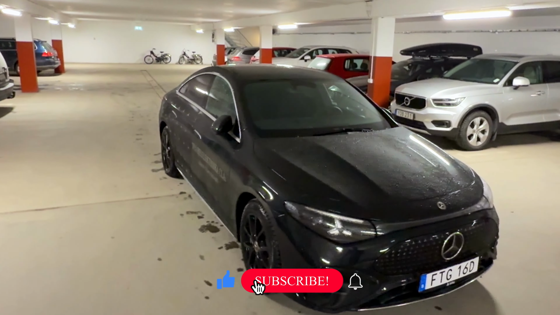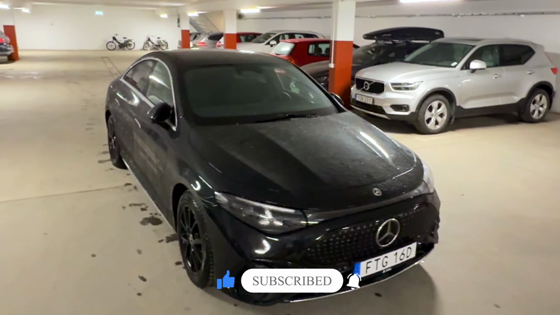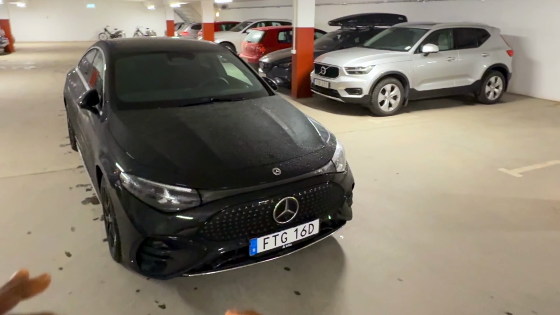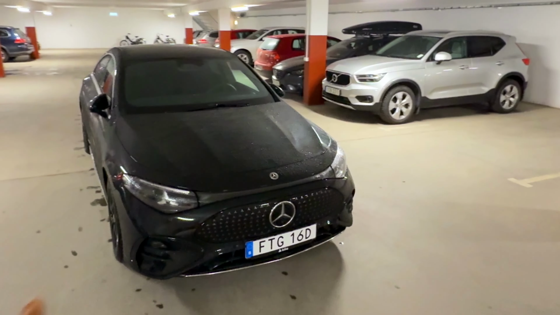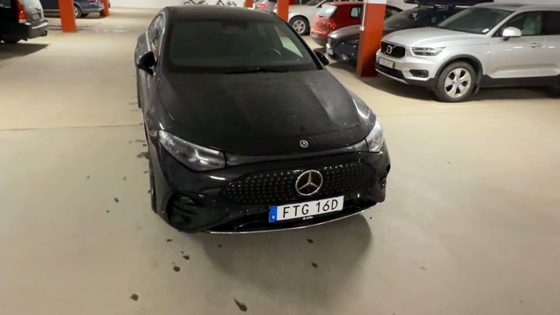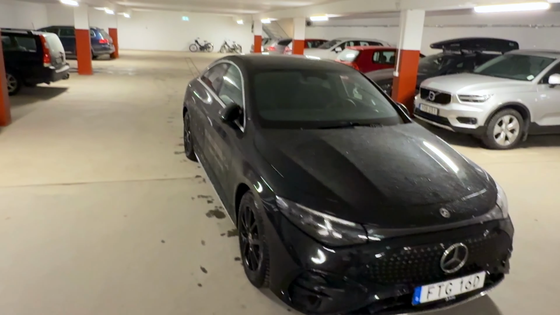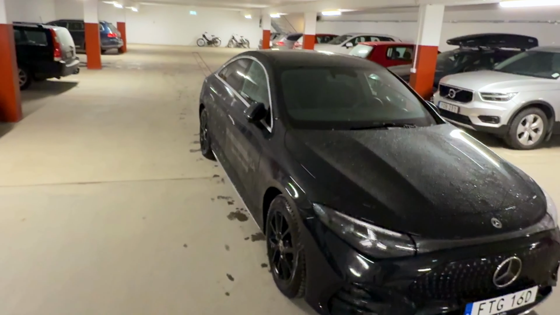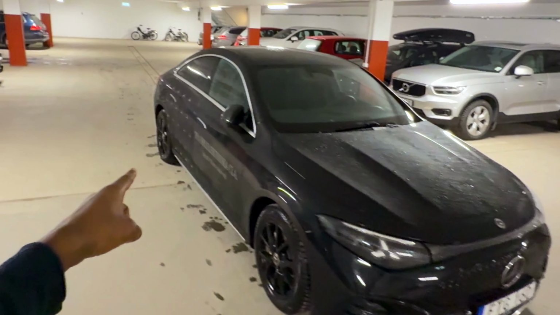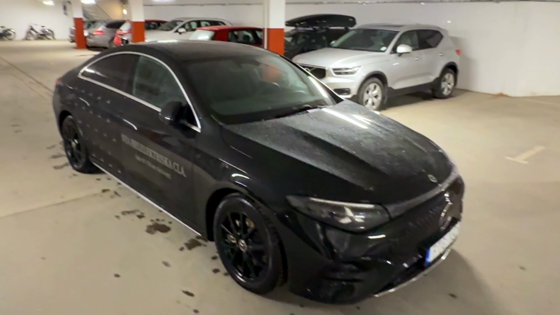This is the all-new CLA. It's going to be offered in the CLA 250 Plus and the 350 Plus, and also a plug-in hybrid model will be coming up in the future. The car I have here is the 250 Plus, and it's in AMG Line, which makes for a more aggressive front and rear bumper, and gives this car a more aggressive and sporty design styling. Also, the AMG Plus comes with retractable door handles, which can go flush into the body of this car.